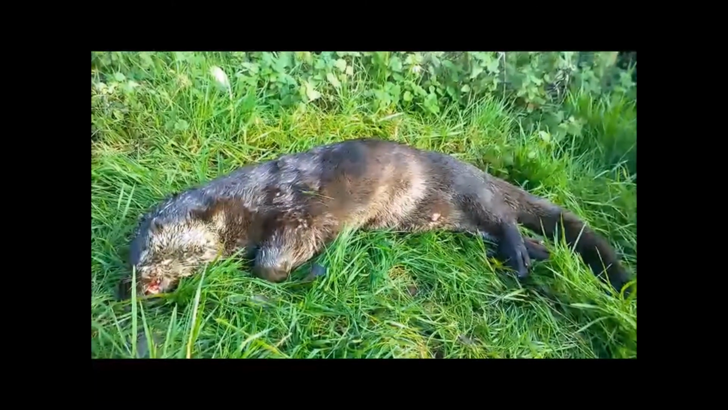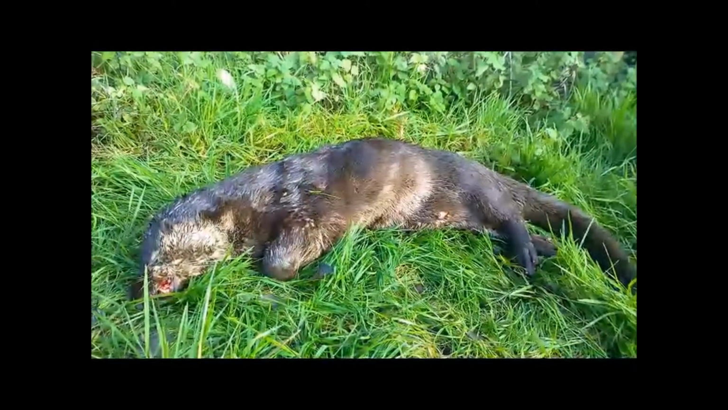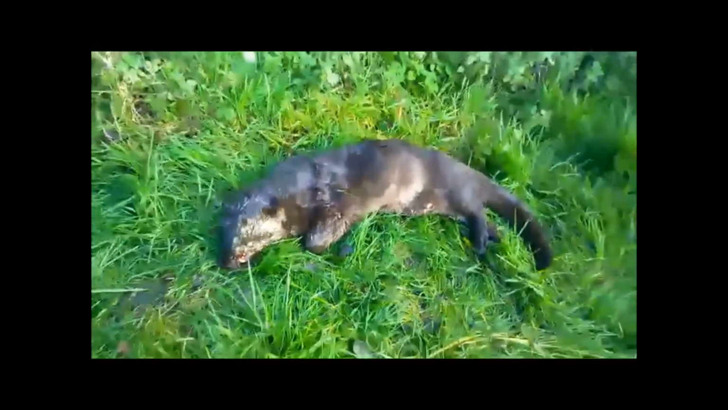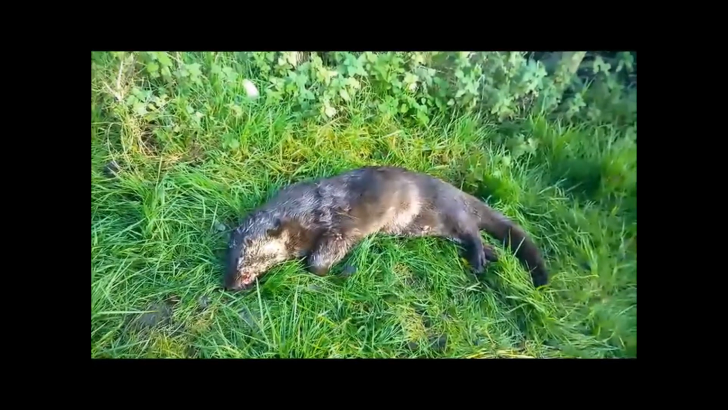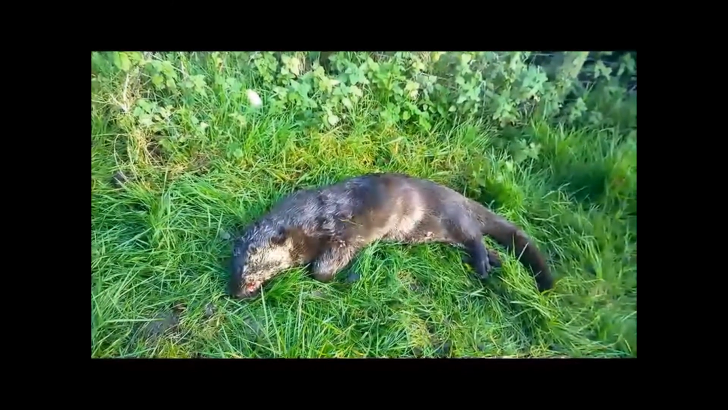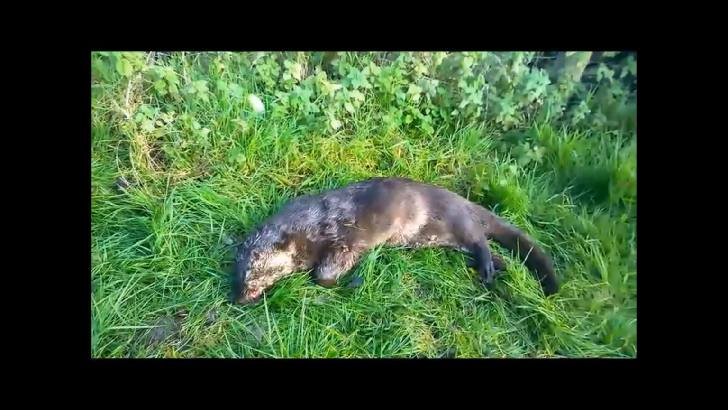But if we're losing otters in this area with the numbers that we're losing, then it's going to have a dramatic effect on the connectivity of their reproduction. If they're not able to meet up with females, then they're not going to breed. If they're not going to breed, they're just going to die out.